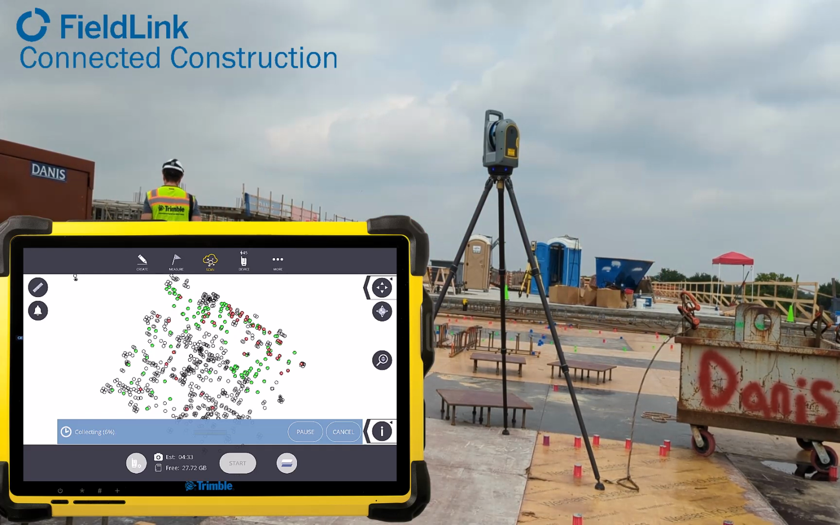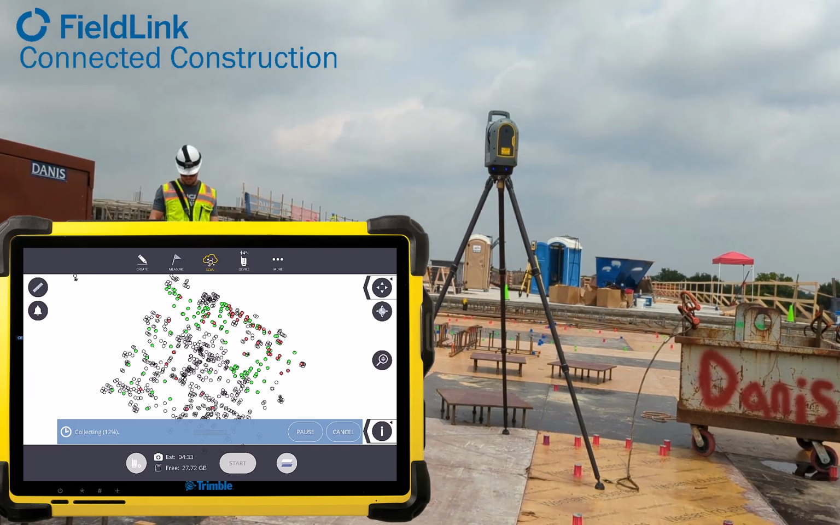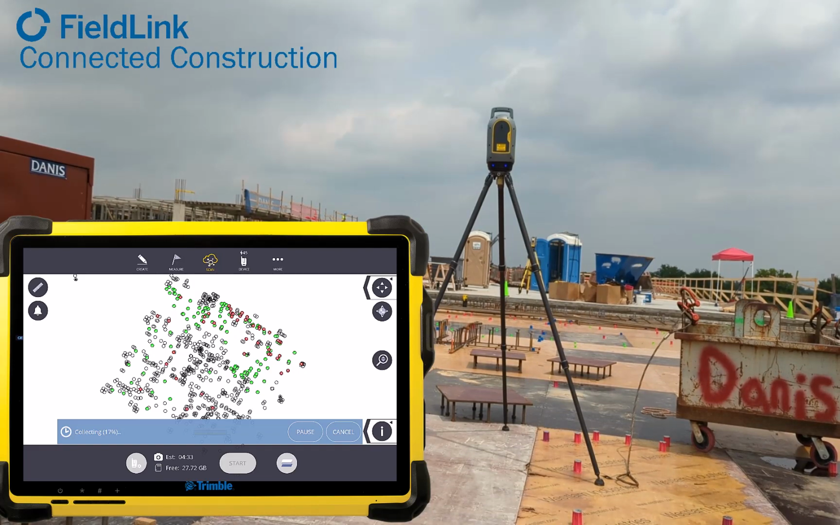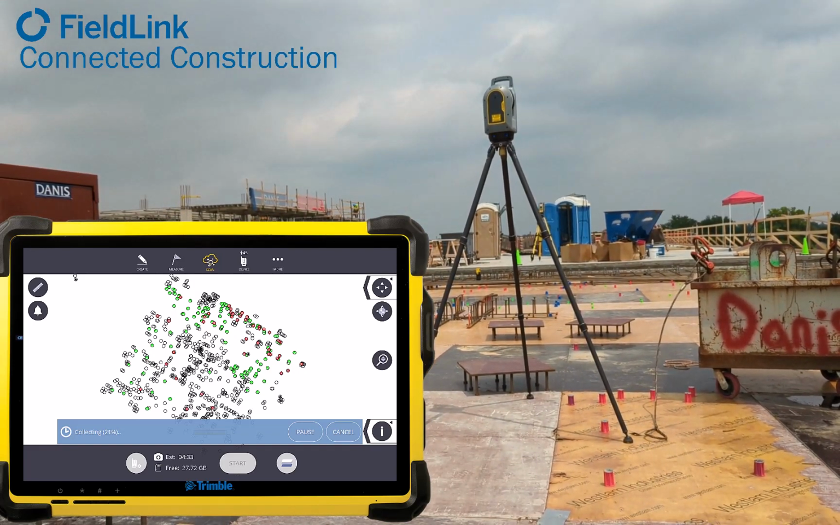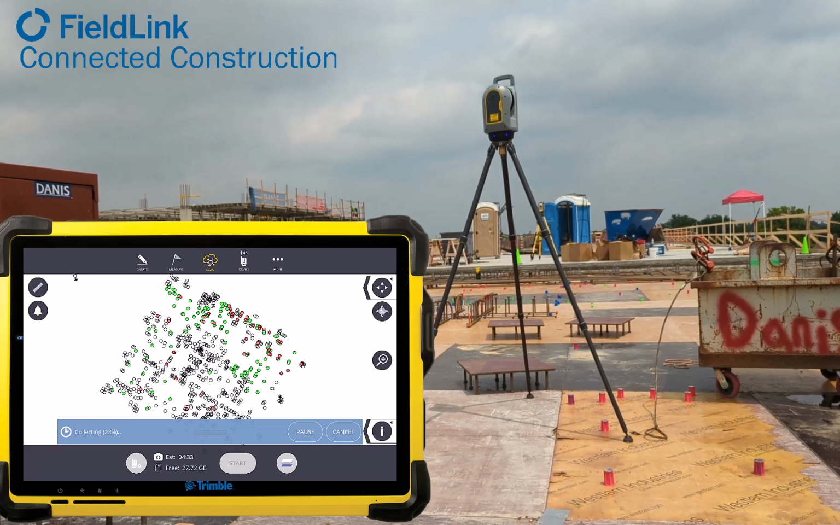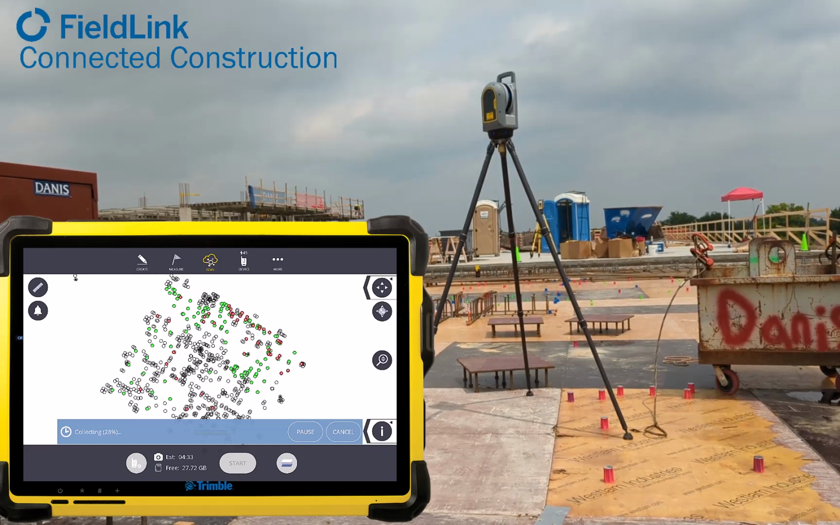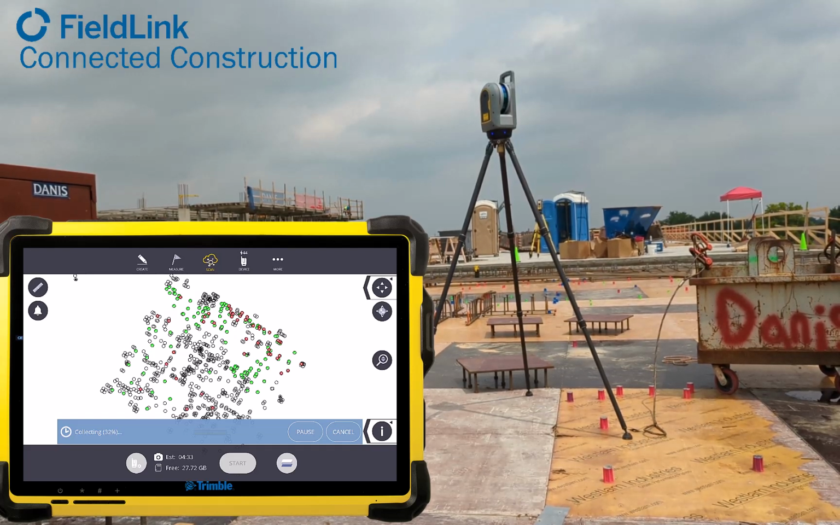The X7, X9, and FieldLink are really the only scanning solution on the market to allow you to register, refine, and georeference in the field. This is going to be the more accurate way to resection or set up your scanners just like you would a total station, but you can also do the manual way to pull it, which we've shown in a couple other videos, as well as just a traditional georeferencing or getting 3 or more points and 3 or more coordinates to align it back in the office.